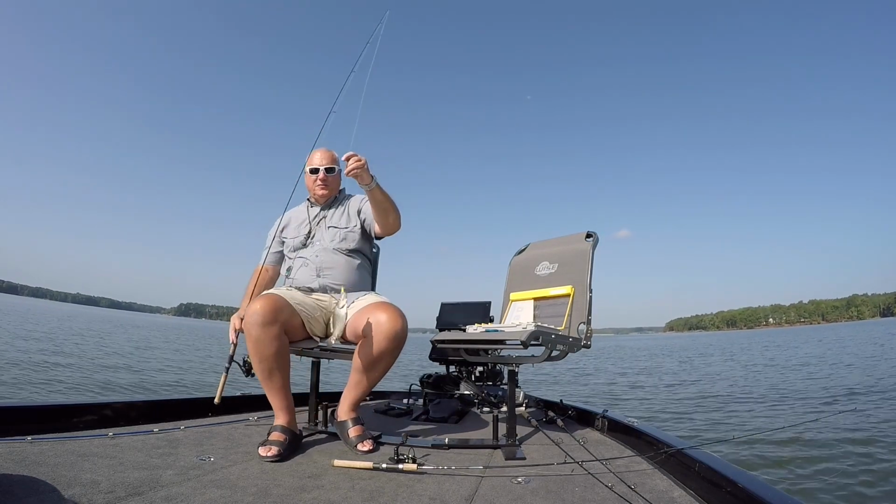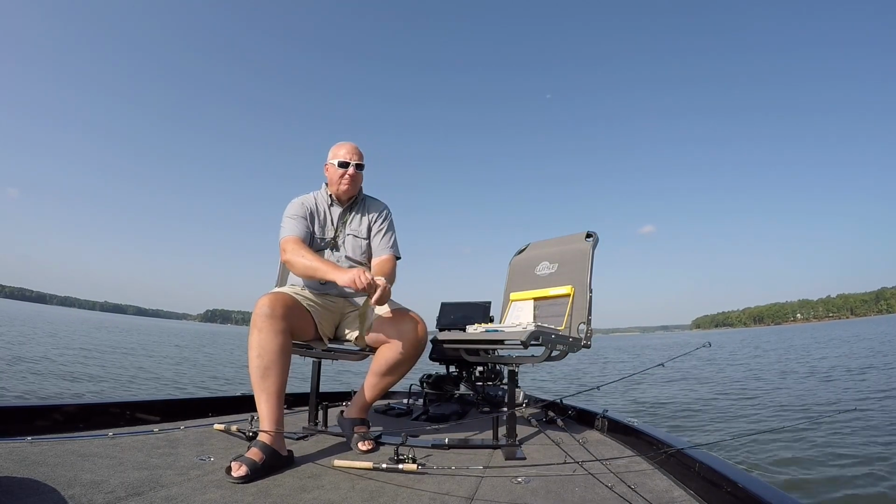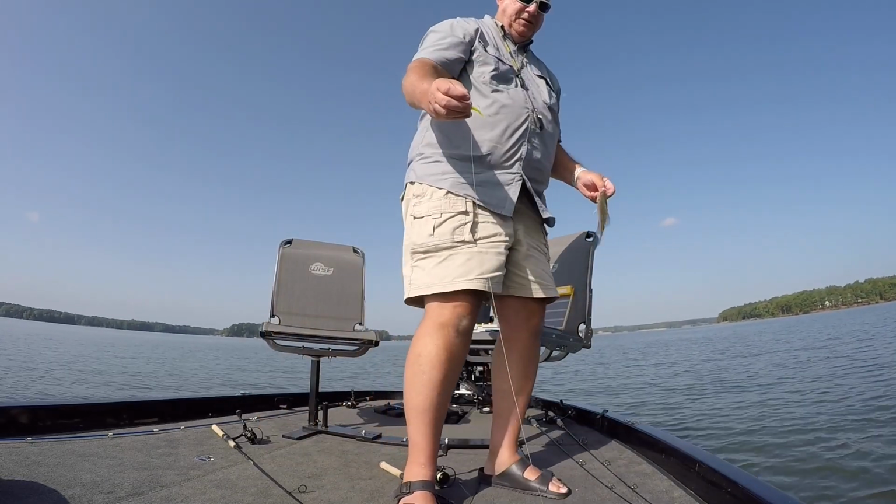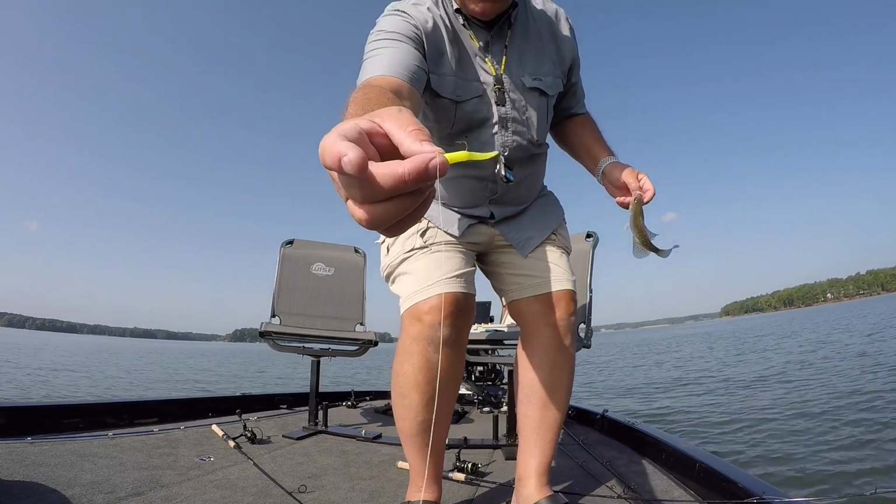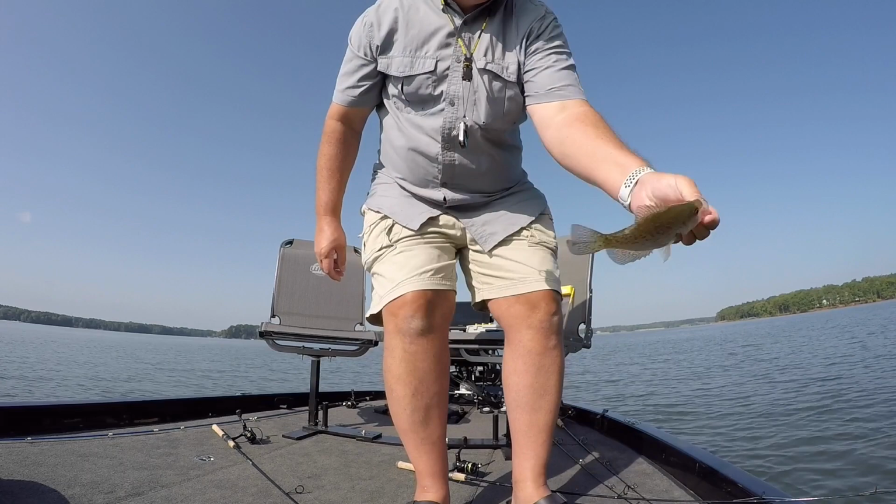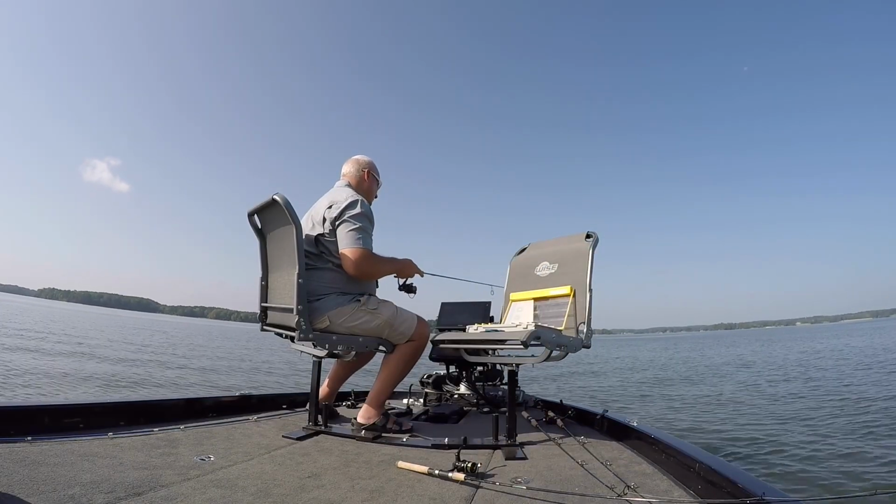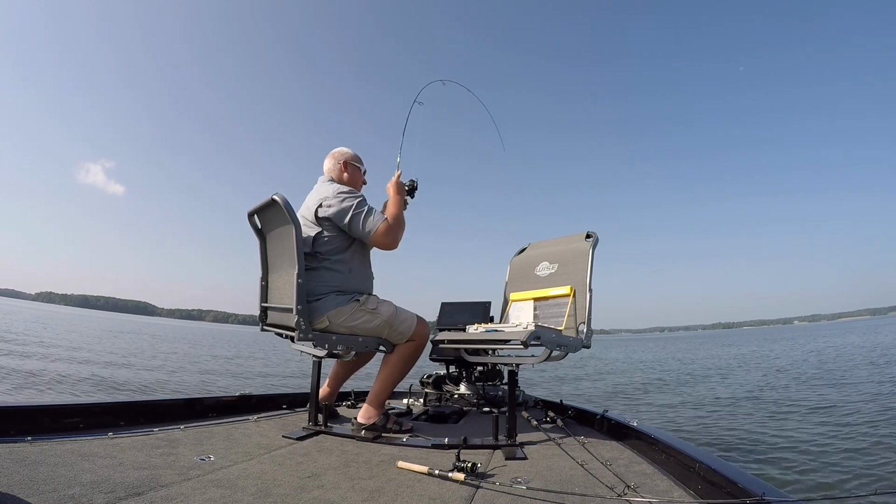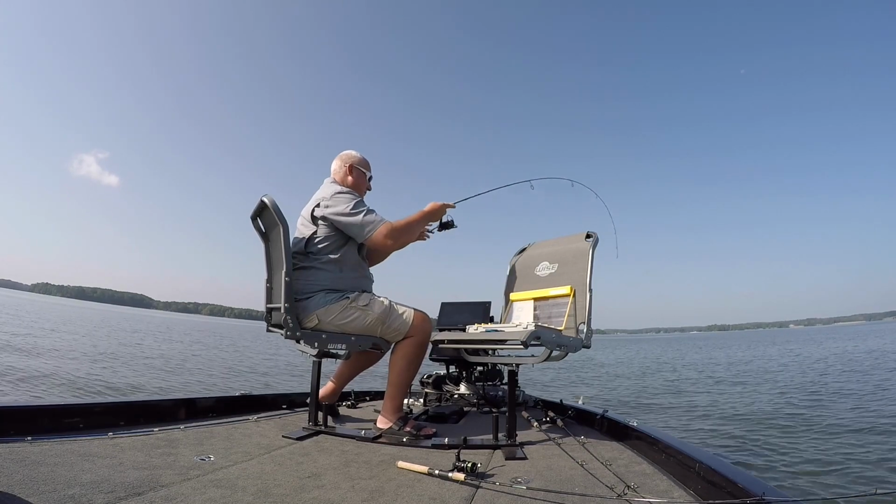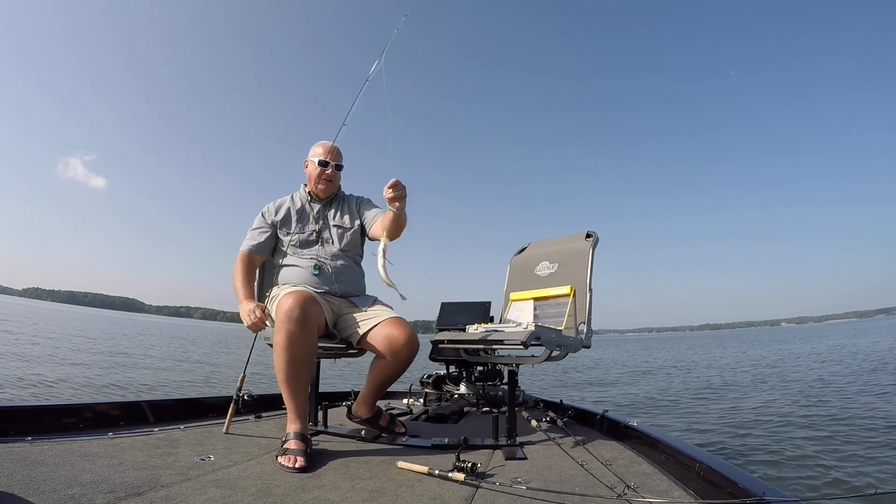All right, got another one. Got another one. Not as big as the others, but colors changed it. Just put solid chartreuse. I saw that one. That's a bigger one. Saw that one come up and get it.